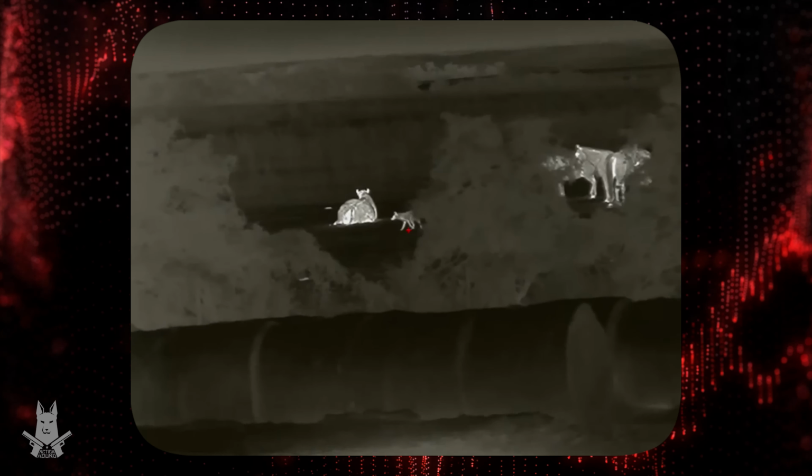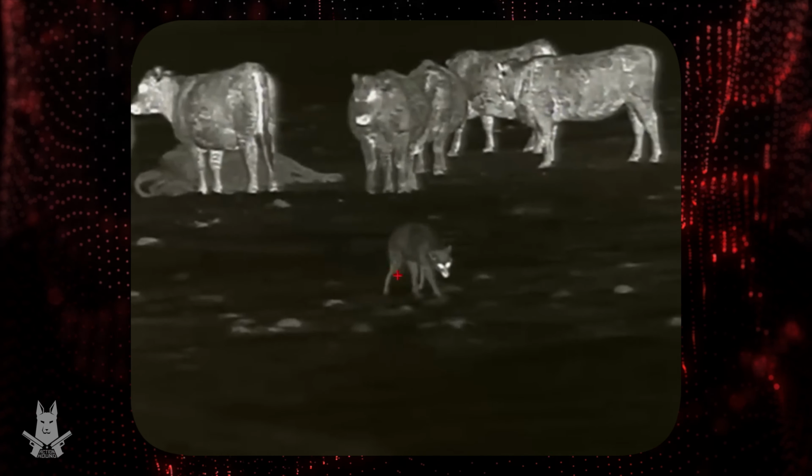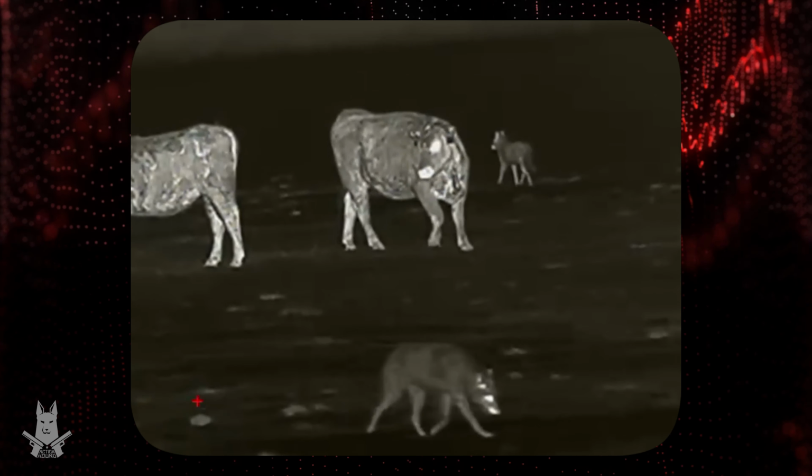So in other words, if it's nighttime and there's a creature in the woods, which is warm-blooded, of course, which most primates are, you will see the heat signature, and a thermal camera will be able to capture it in the middle of the dark. How do thermal cameras work? They detect the heat signatures by using infrared sensors that capture the radiation and create an image. The image is called a thermogram, where different temperatures are represented by varying colors.